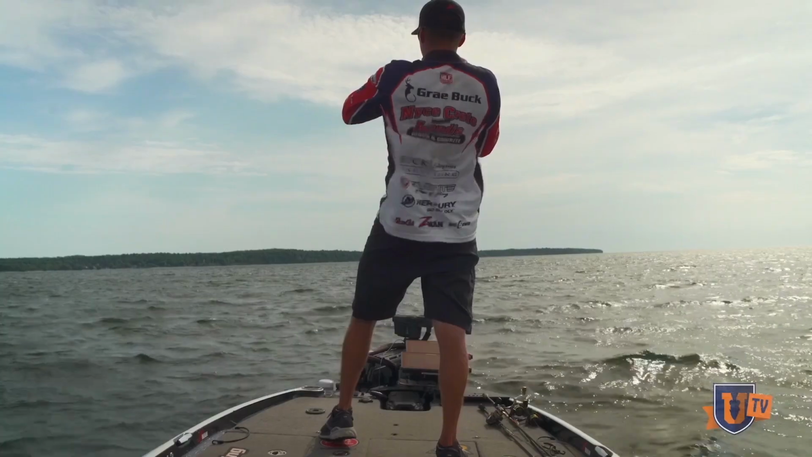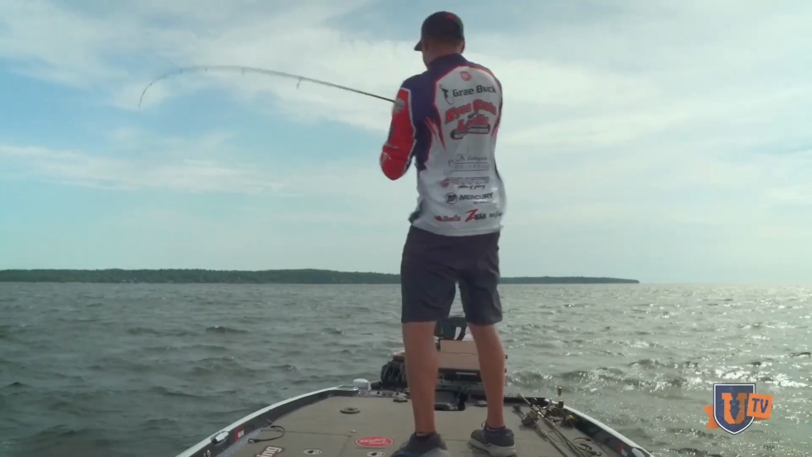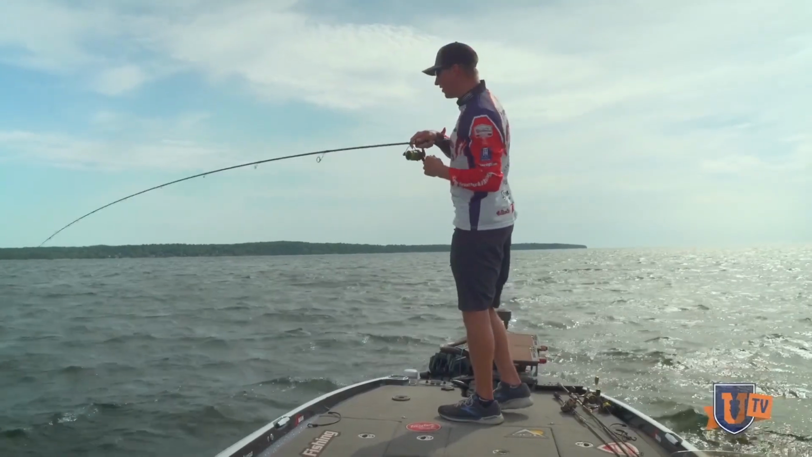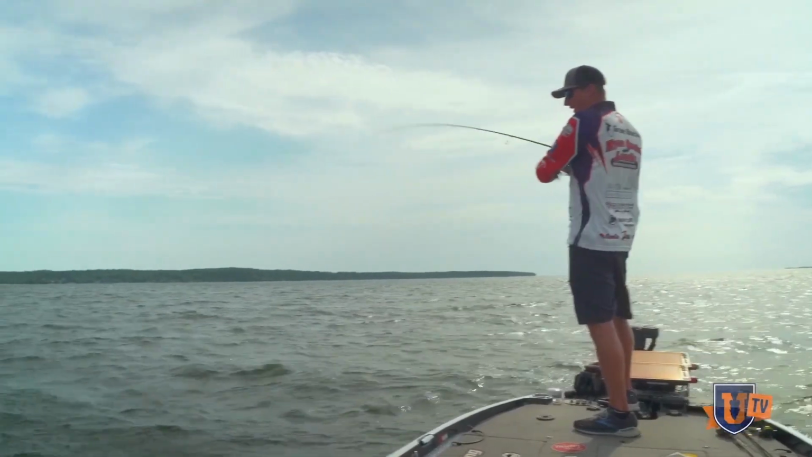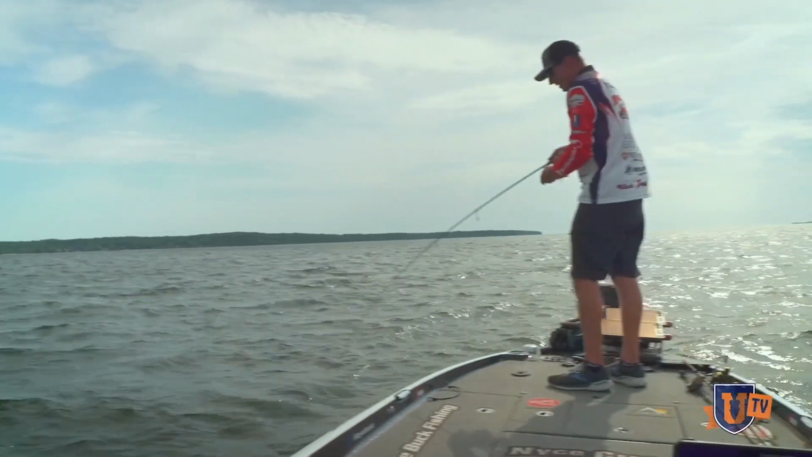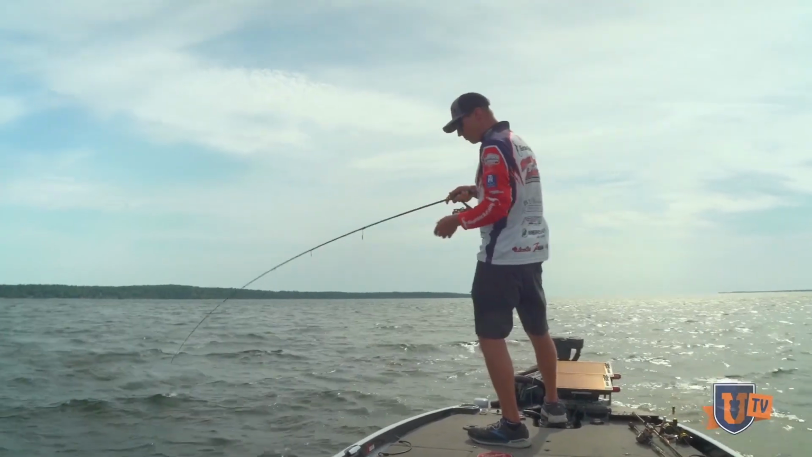Let's see if we got a good one. It feels like a good one. He's about to jump. Oh, look at him. Oh, it's a big one. That's what we can see with that forward-facing sonar. He's not ready to come in. That's on that Z-Man Trick Shot, and he is a big old one. Look at that sucker. That is what we've been looking for all day. We're going to let him tire himself out a little bit, then I'll get down there and scoop him up.